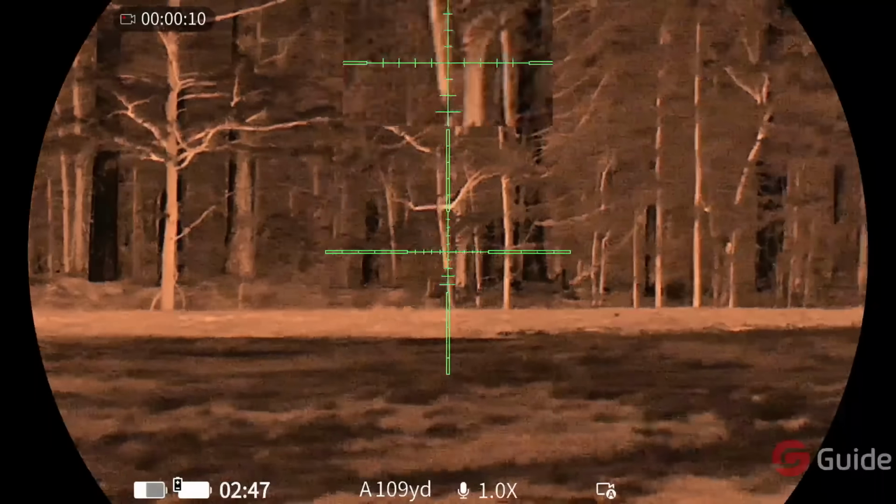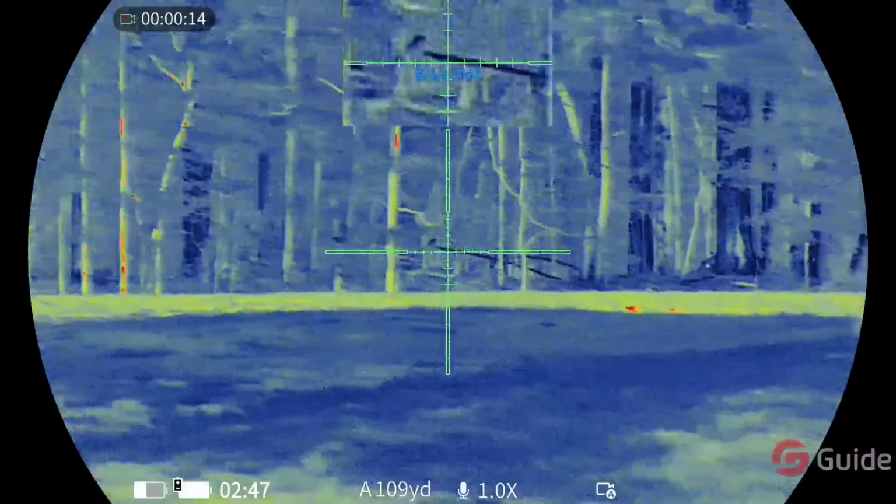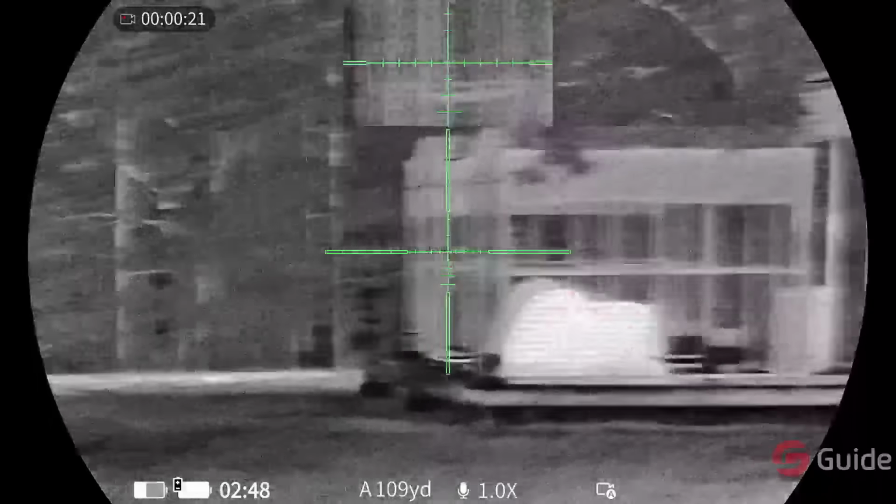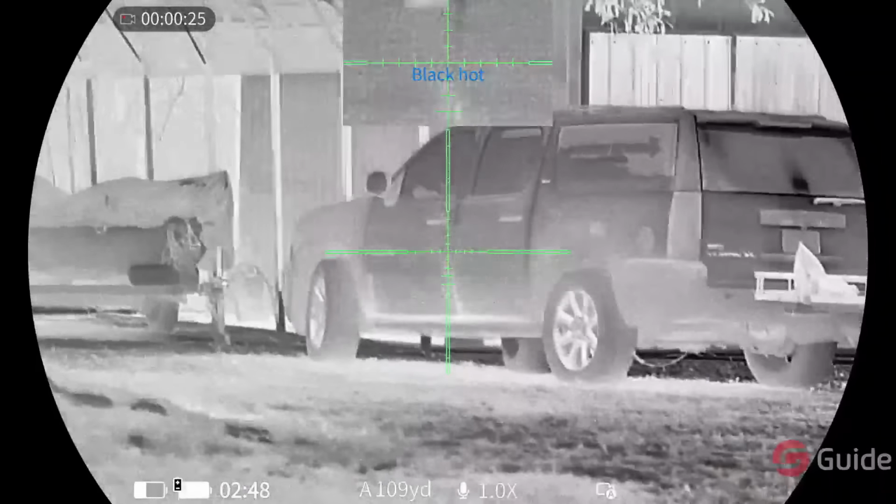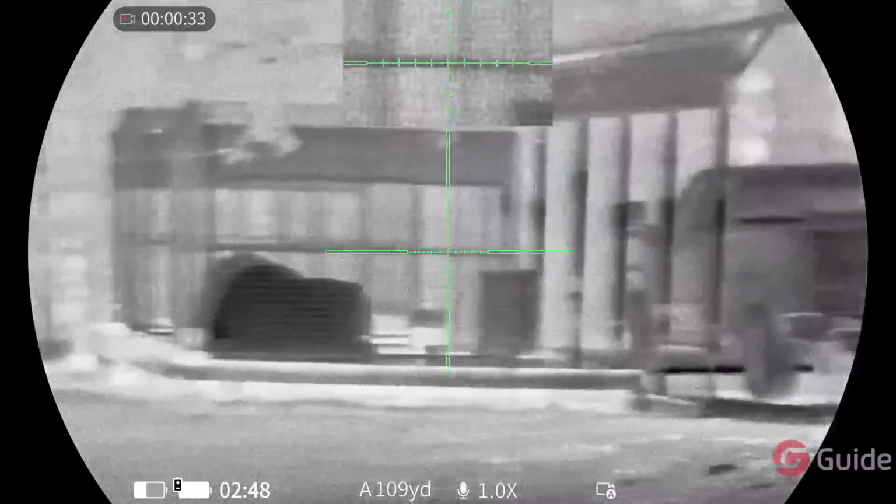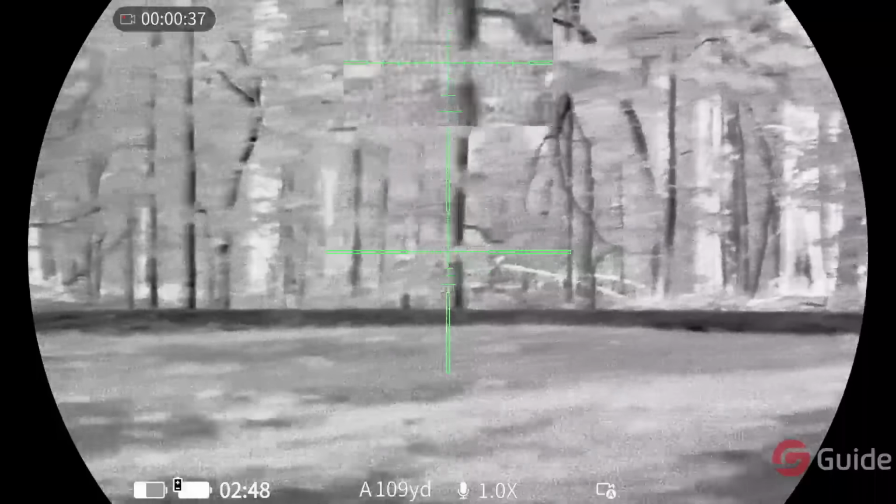Now, one more little negative that I got, and this is the same negative that I've got with my iRay RH50R, but they made it available in the Noctix series, in the Pulsar stuff, and then in the AGM stuff. I really wish that there was a way, and I want to just double check and make sure that I'm not out of my mind here. With the zoom on this optic, with the PIP, you cannot independently zoom the picture-in-picture function.